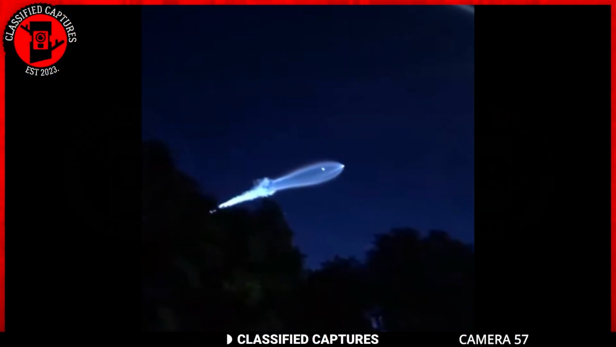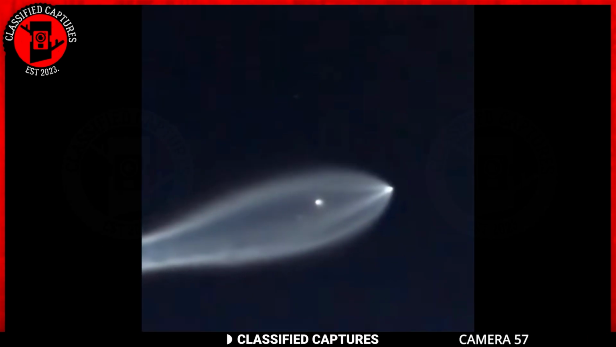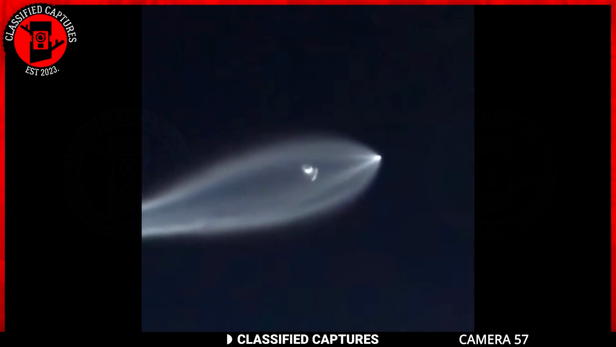In the calm stillness of the night, a luminous anomaly pierces the sky, an object resembling a luminous rocket ascending through the darkness.